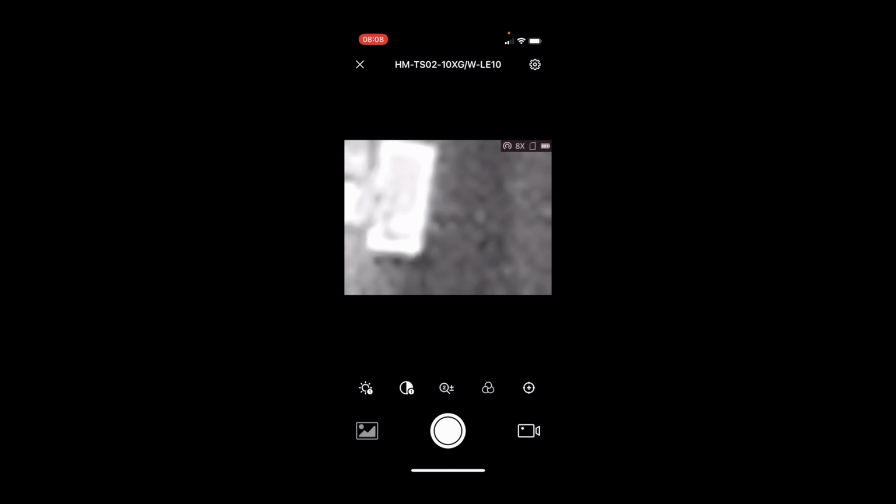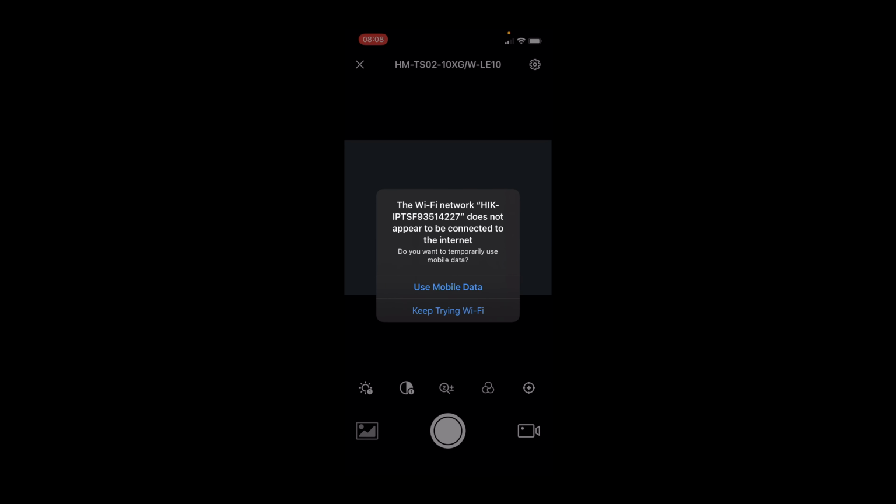So if I then choose the digital zoom button, like I said on the top before, it's up to 8 times, but you can see it goes very digital at that point. But it could still prove a benefit. Now, I can actually go outside. So if we just walk outside, you should see what it's like outside.